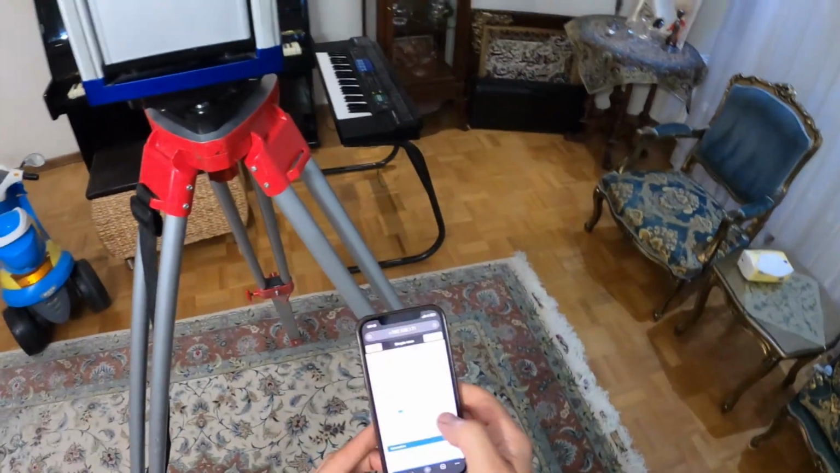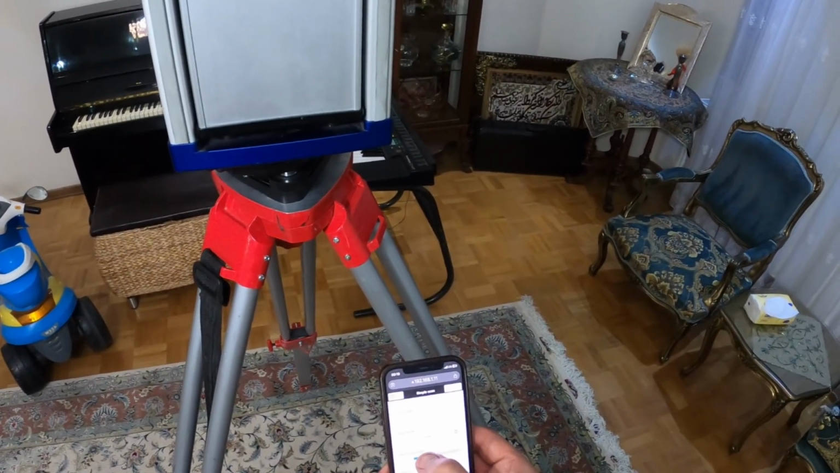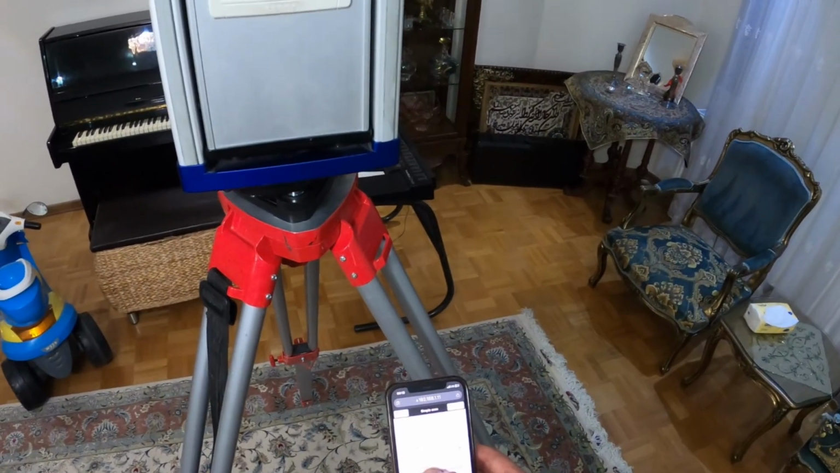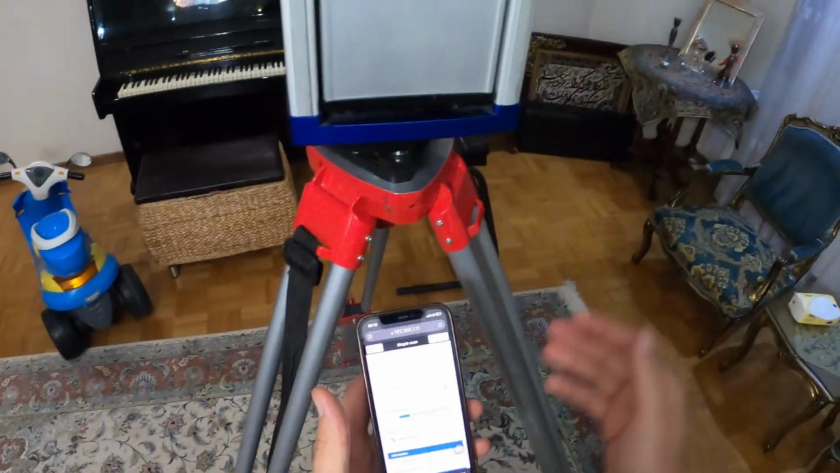Okay, so let's say 60 degree. Yeah, or maybe 90 degree. 90 degree means 45 degree from this angle and 45 degree from this angle, okay?